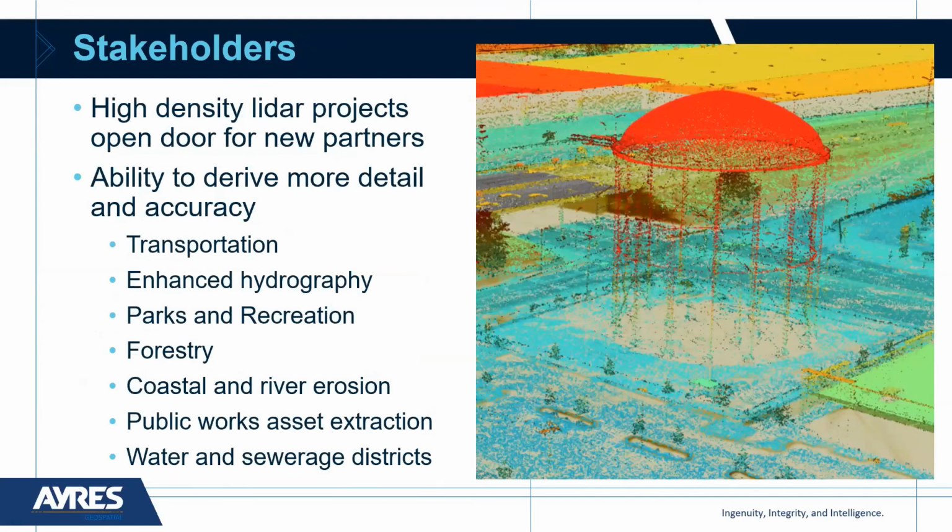And of course, the list goes on, but those are some examples of derivatives we wanted to bring up because they're relevant to this project. Many stakeholders can become involved in a project like this. Once you go to this higher point density, it opens up a lot of options above and beyond a previous quality level 2 LiDAR data set. So you can bring value to other departments and other potential stakeholders in the project. Transportation engineering certainly is one.